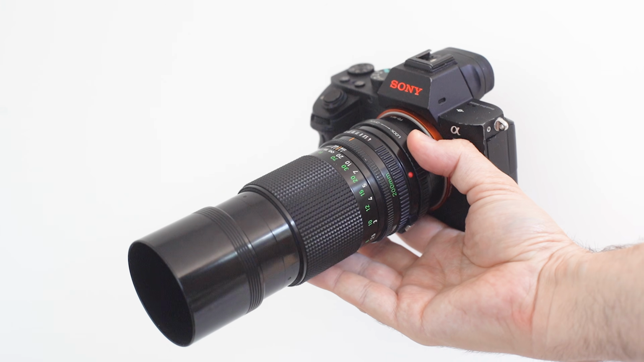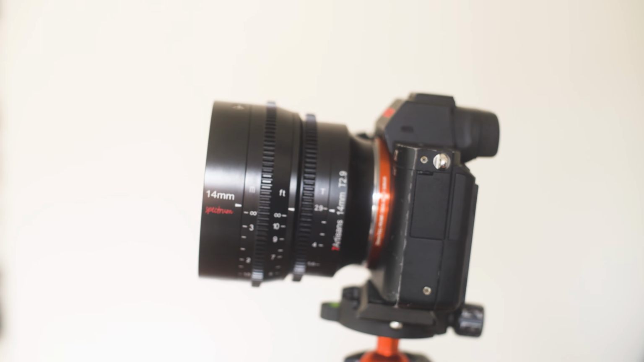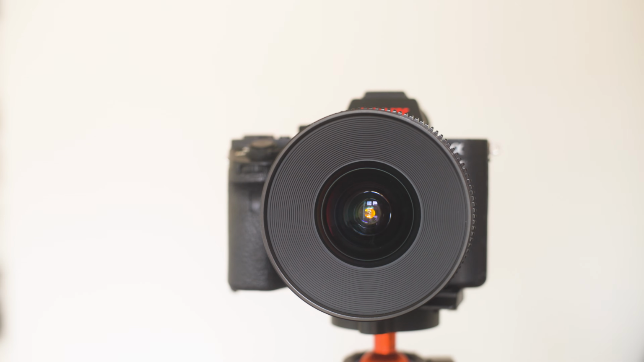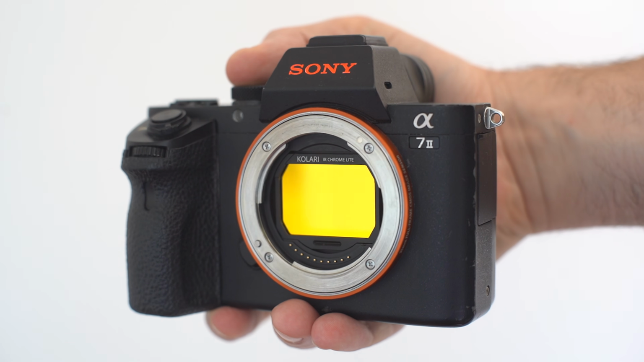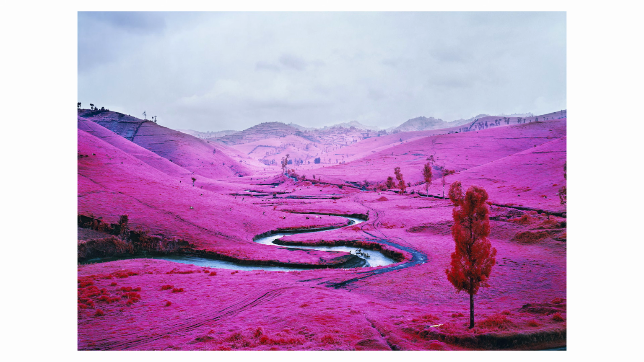To shoot at the zoo, I took with me two different lenses. A vintage Canon FD 200mm for getting close to the animals, and a modern 14mm Cine lens from 7Artisans for wide shots. The filter I chose to use is the IR Chrome Light, which gives a brilliant red look to vegetation. After some post-processing in Photoshop, I managed to come near to the look of the work of Richard Moss.